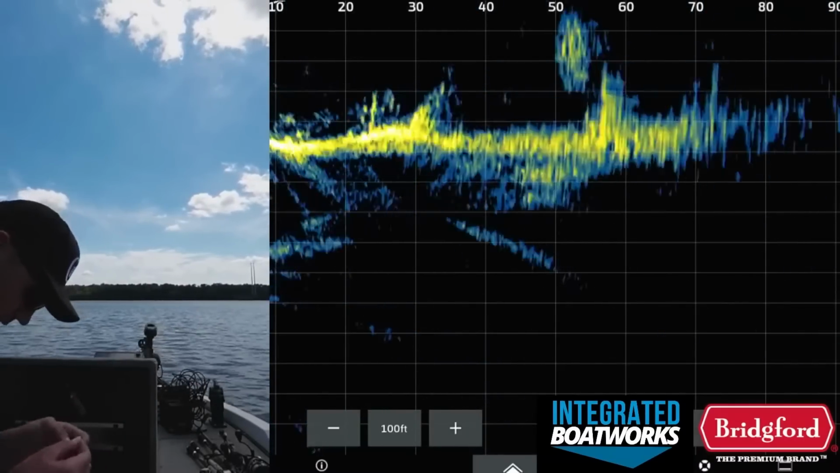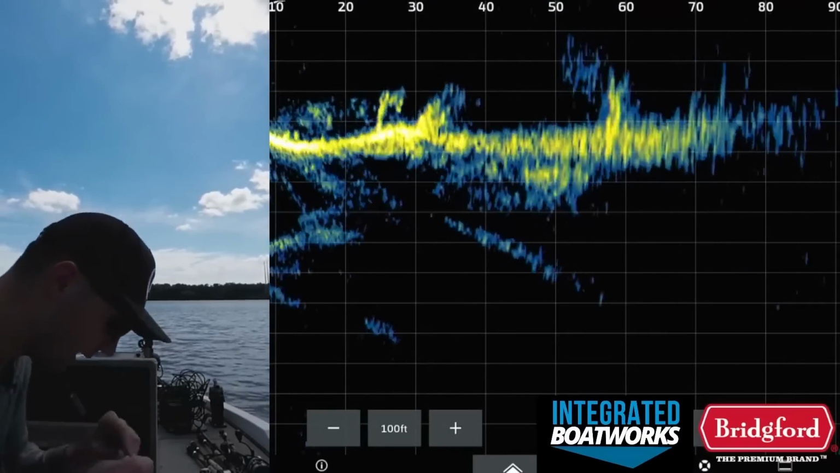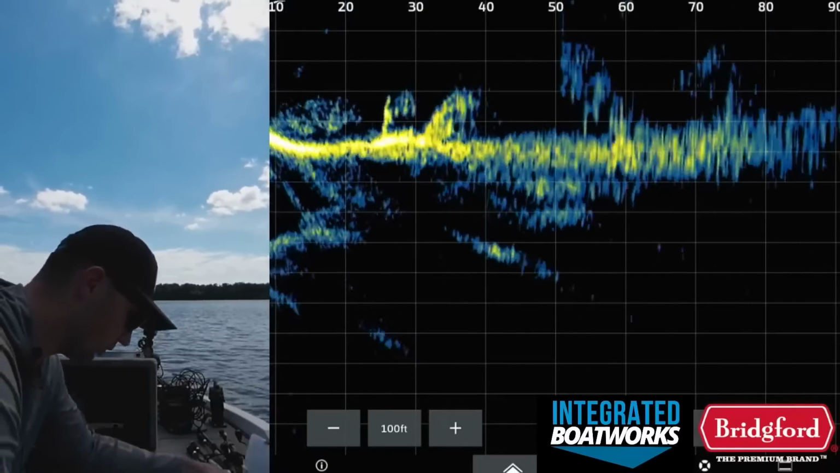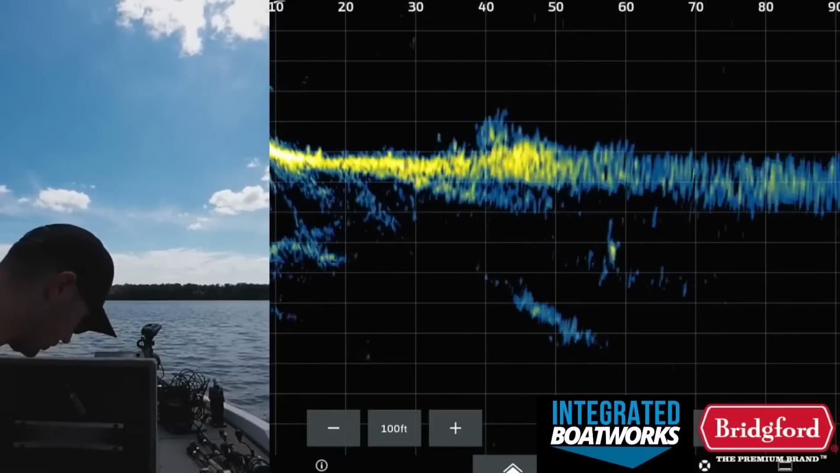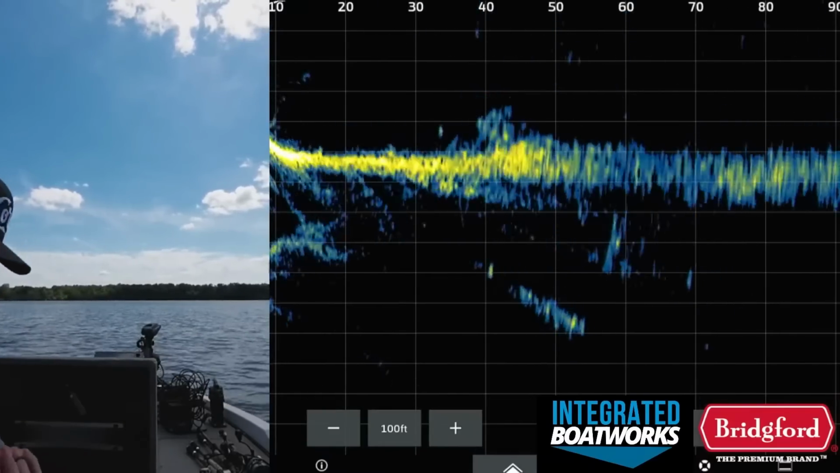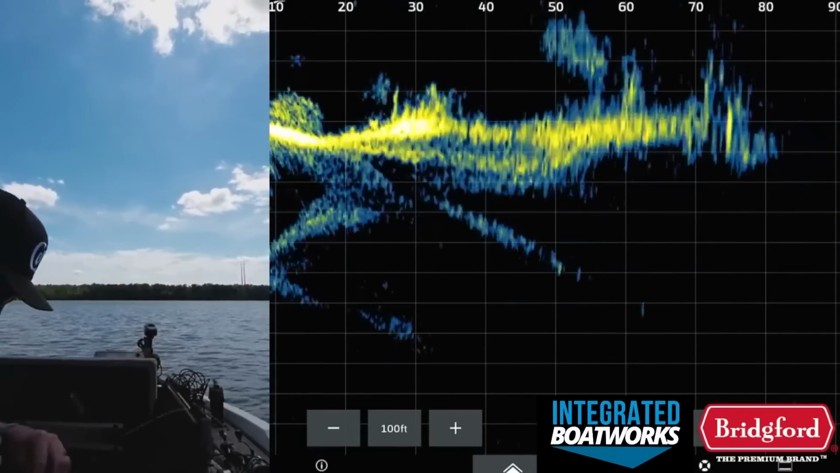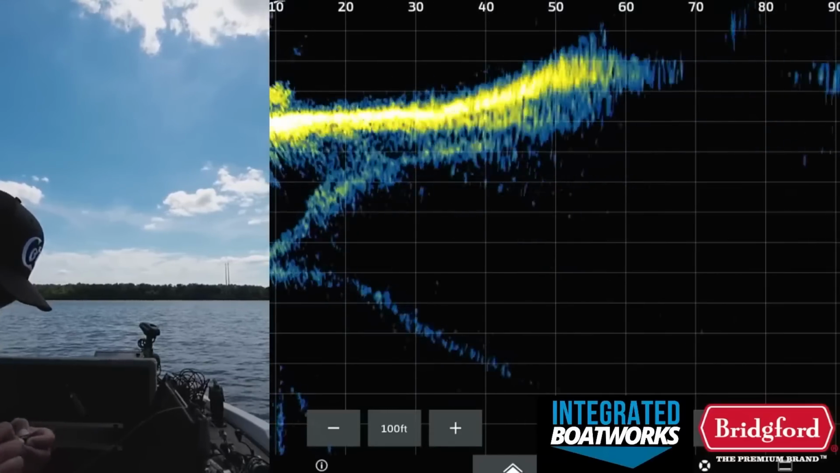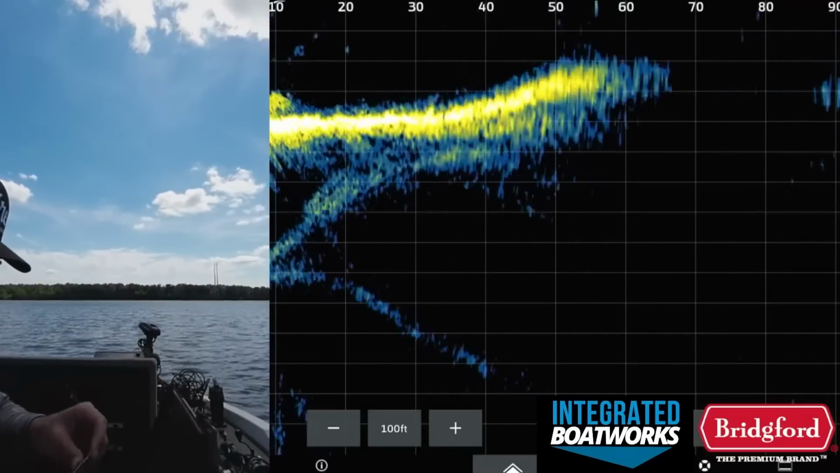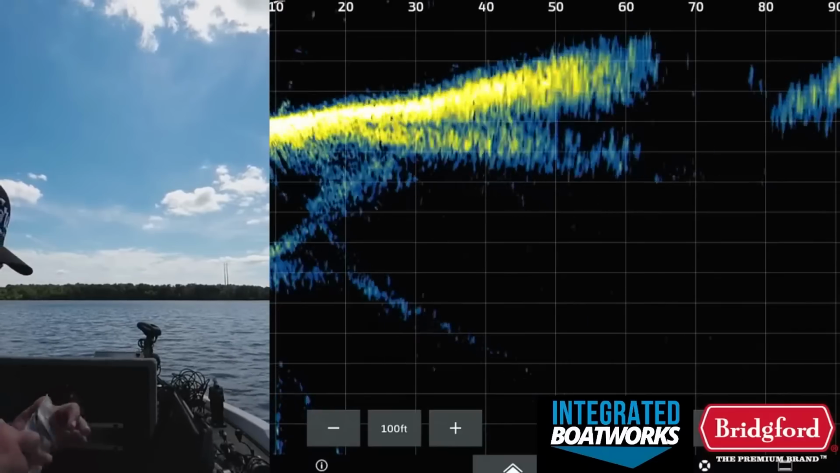Let's see here. Bobber stop on. And I still go to a 3/4 ounce. You could go to a 1/4 ounce weight if you wanted to, but I just like a 3/4 ounce weight with my big worms, even in the shallower water, because it just gets the bait down there faster. You can work it more efficiently. There's just a lot of benefits to it, so I just always have done that. That's just my thing. 3/4 ounce.